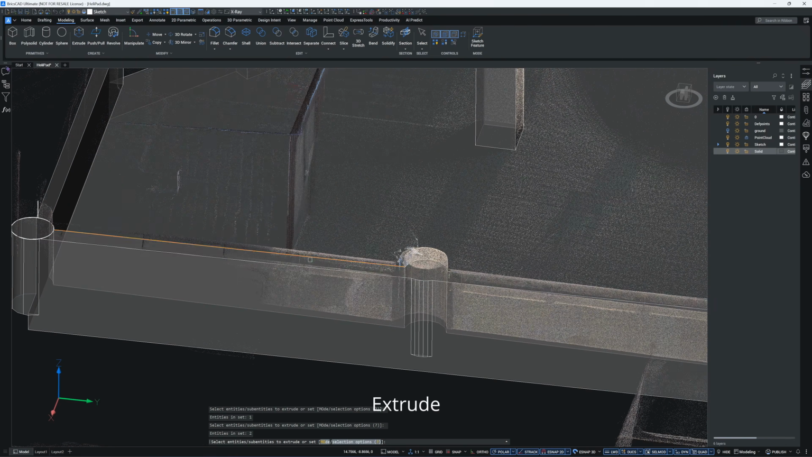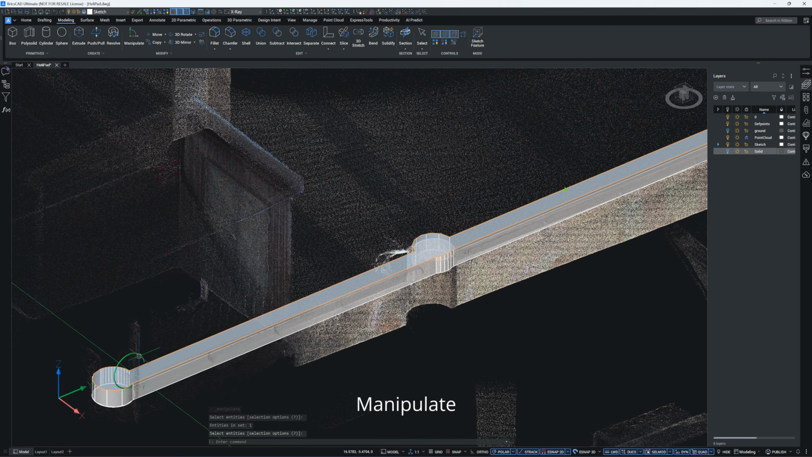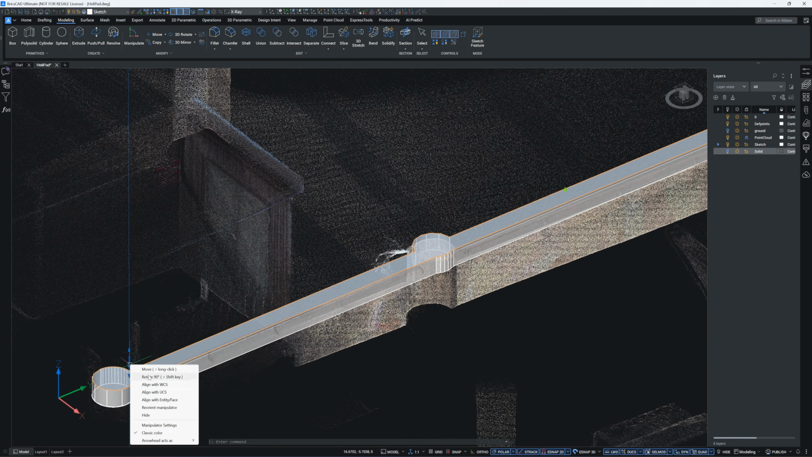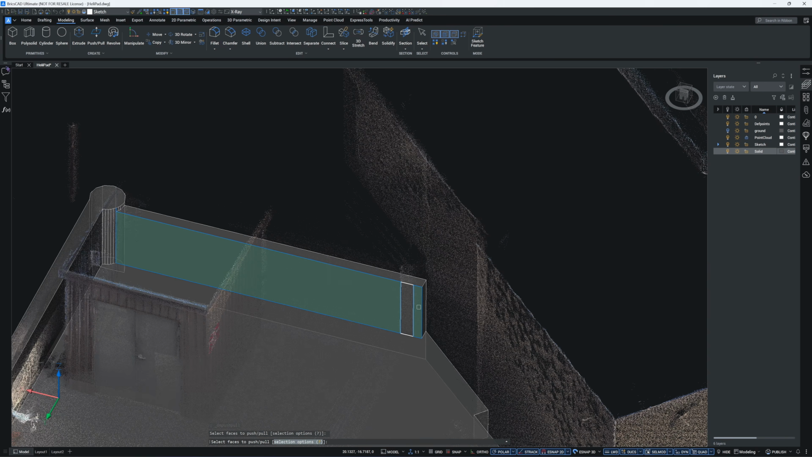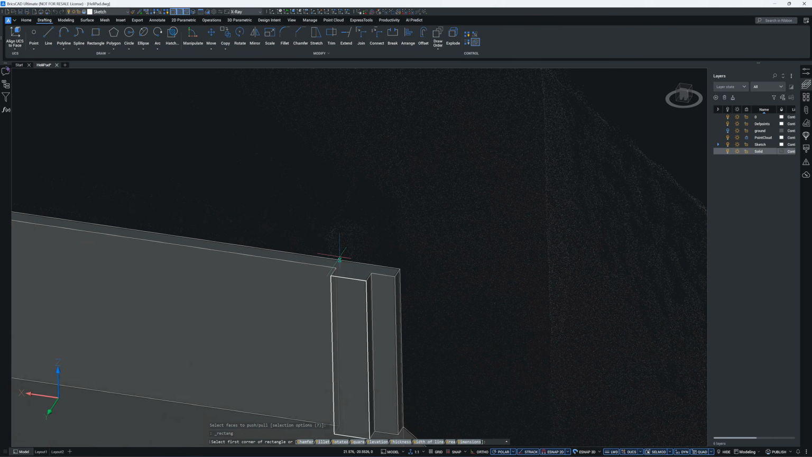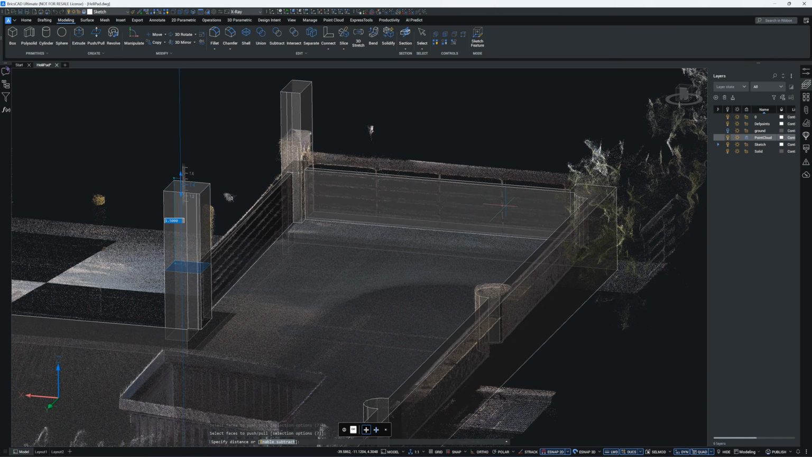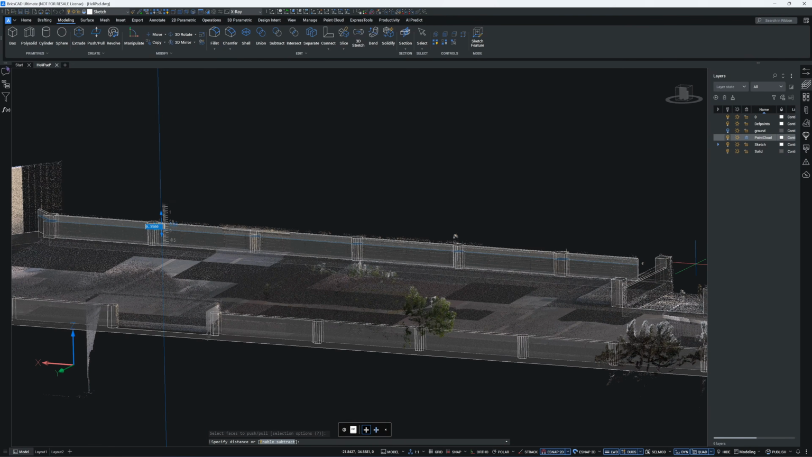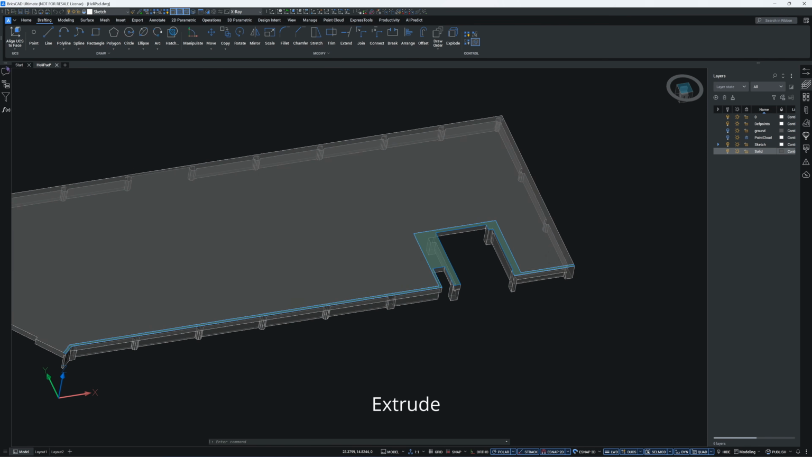This handrail is angled, so I will use the manipulate command to create the angle in just one click. Now I'm adjusting the wall thickness to align with the point cloud. I just create a sketch over the solid face and use the push-pull command to drag the surface in or out.